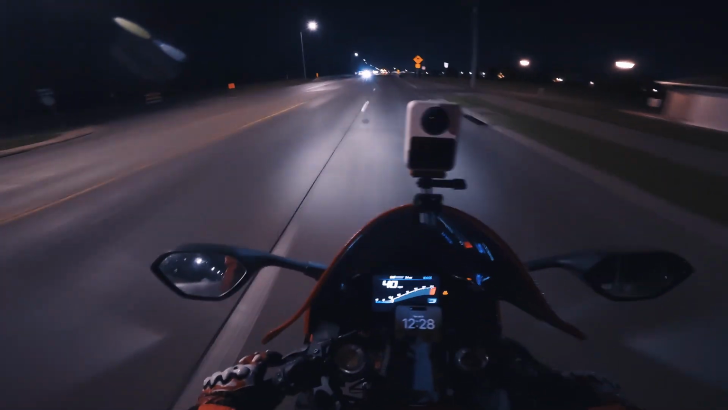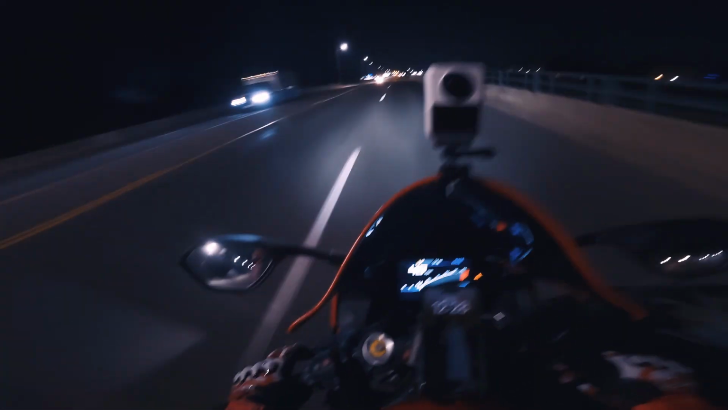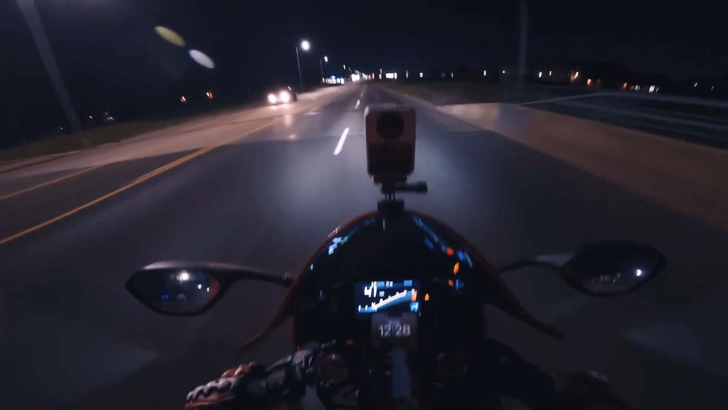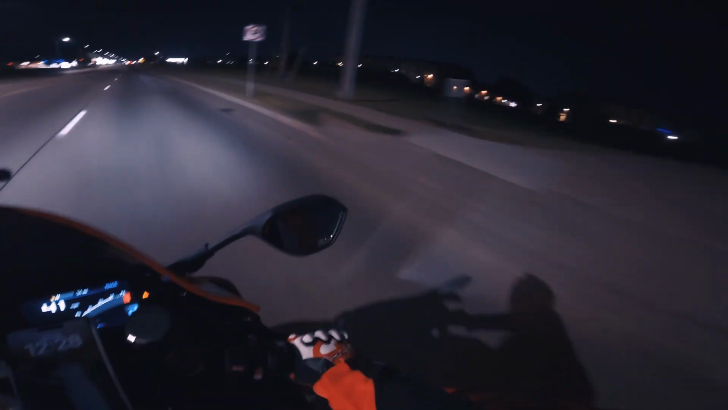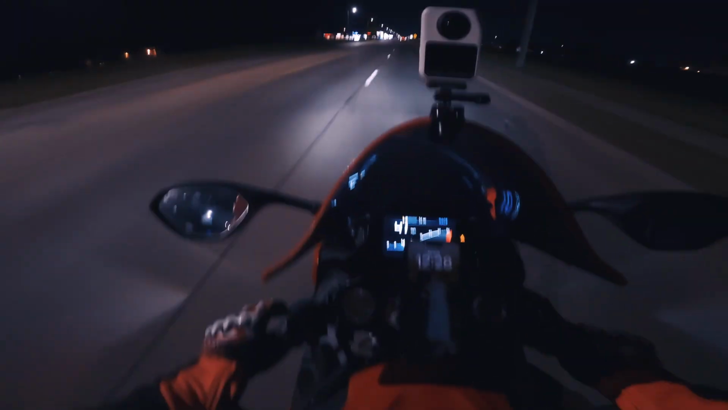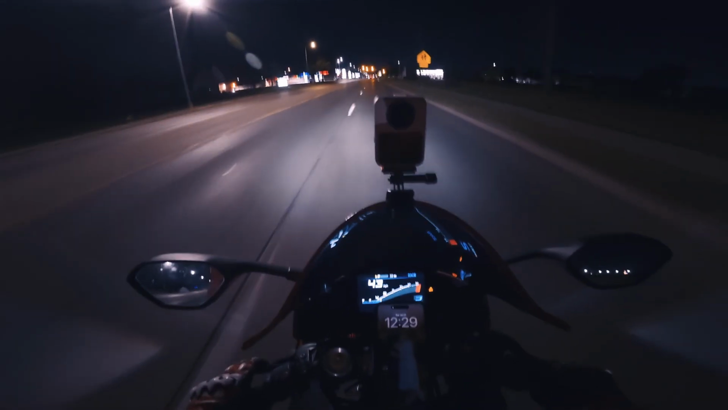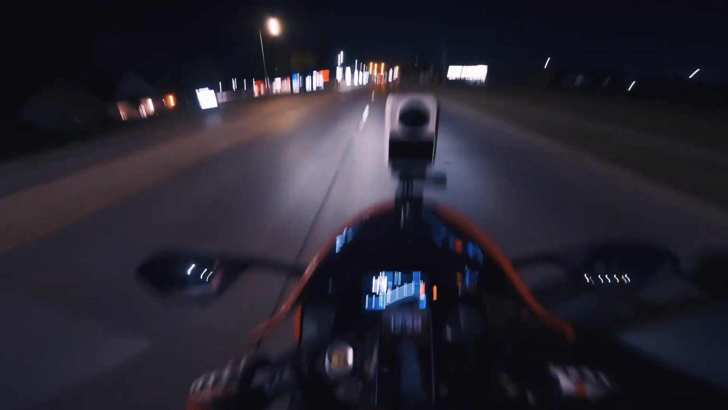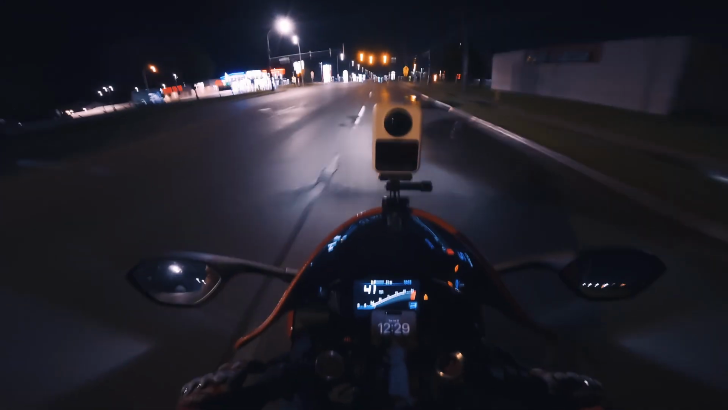Do I still do little wheelies every now and then? Do I still go above the speed limit now and then? Yes, of course. That's what this bike is made to do. But I don't ride with reckless abandon and without any care for the other people on the road like I used to. I've matured past that, which is good.